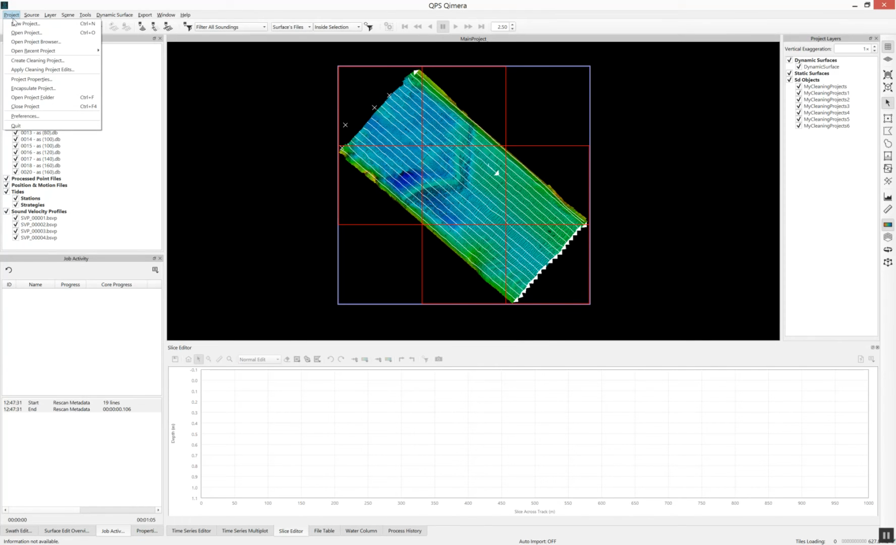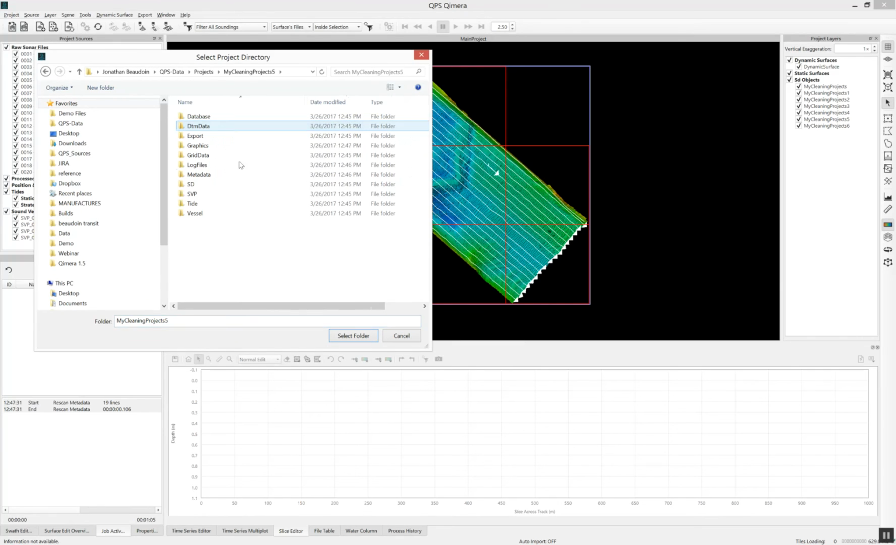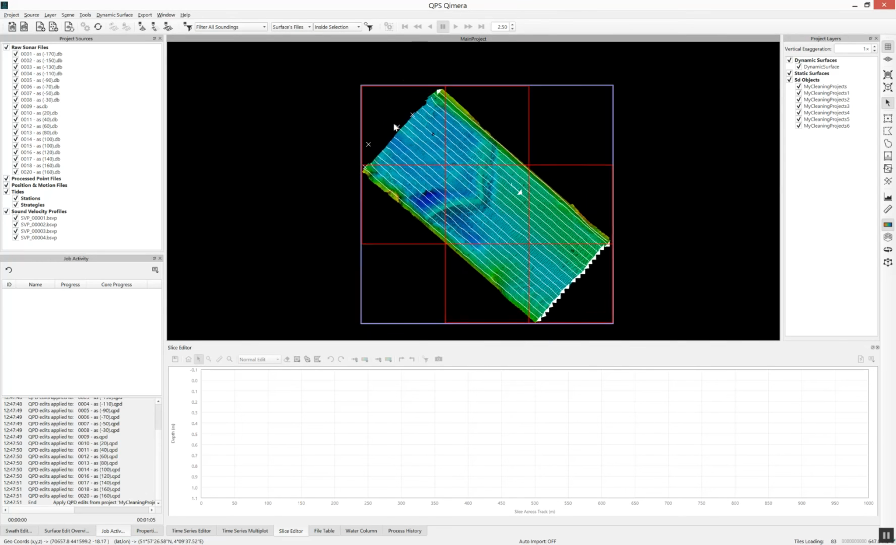So the other new entry to bring things back in is in the project menu. You'll see Apply Cleaning Project Edits. If you select that, you navigate to the directory that holds the project that you have. It's a cleaning project, in this case number 5, which we worked on. And that brings in the cleaning flags, applies it to the QPDs I have in the project. You'll see that down here. There's a record of what's been edited.